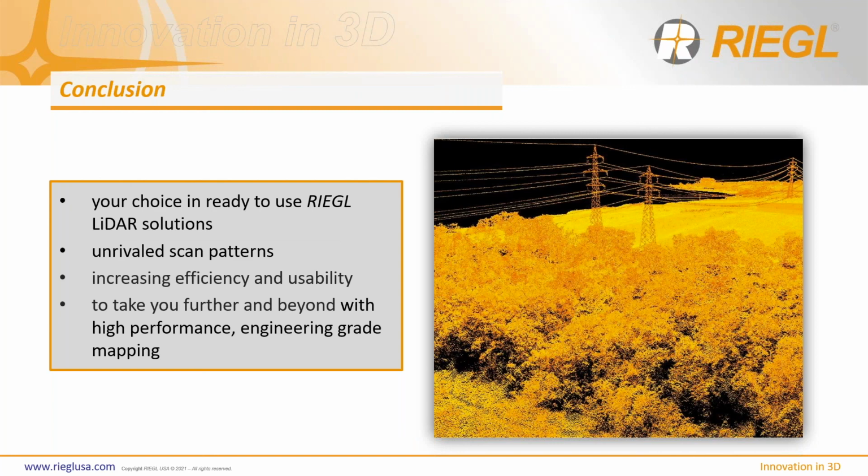So in conclusion, you can find your choice and ready-to-use RIEGL LiDAR solutions that offer unrivaled scan patterns and increase your efficiency and usability to take you further and beyond with high performance and engineering-grade mapping data to get you from the field and to the end for your deliverables.